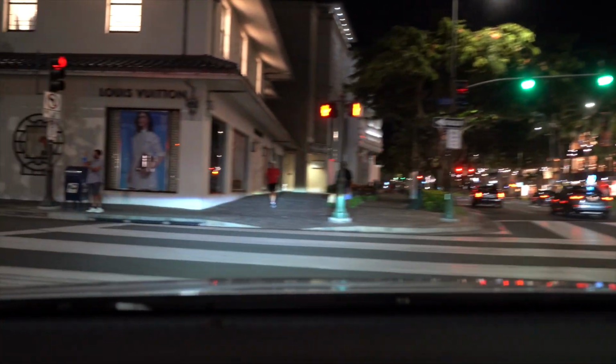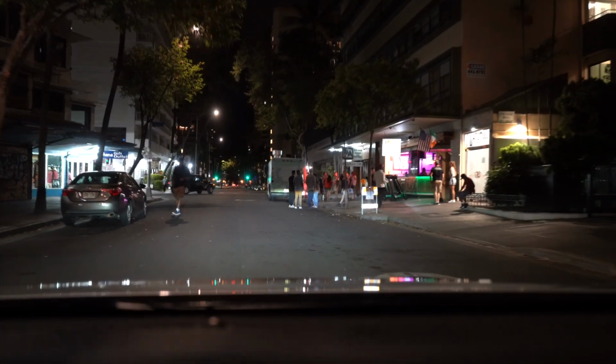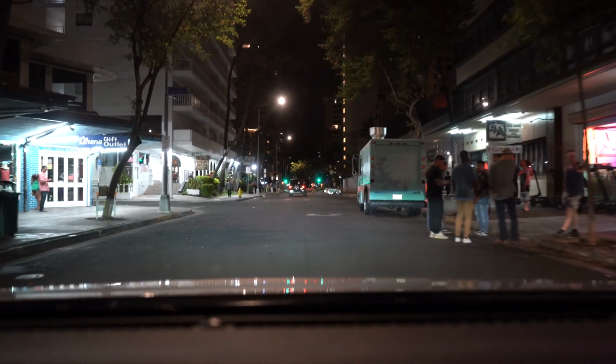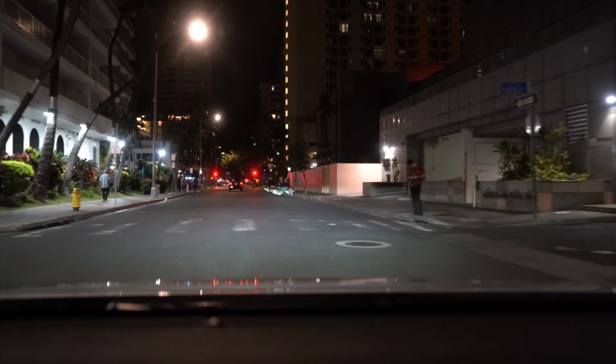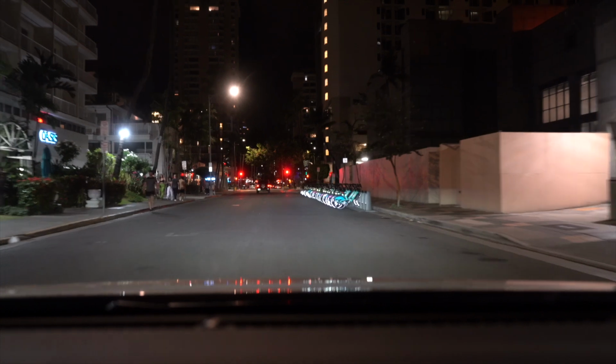Alright, so it looks like some bar to the right hand side. You see a lot of patrons out there in the street, a food truck. It almost looks like the bar is closing down because people are just standing outside, hanging out, but in fact the bar is still open.